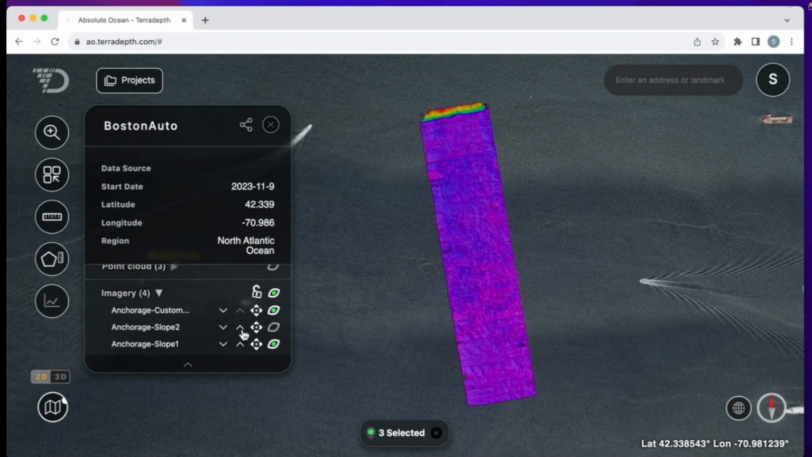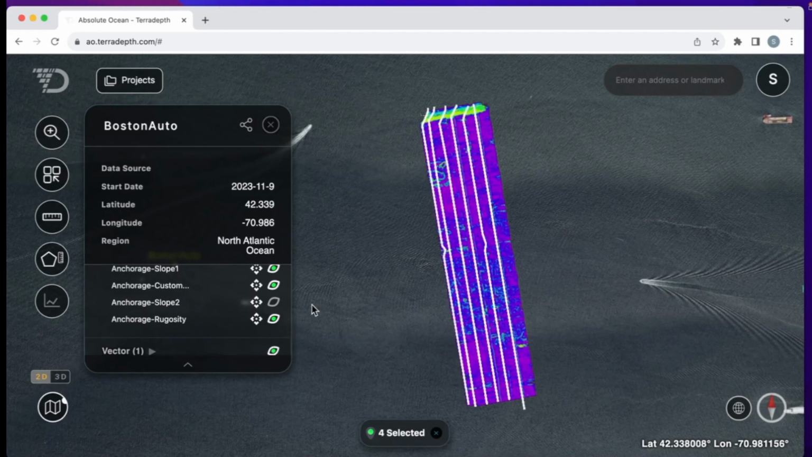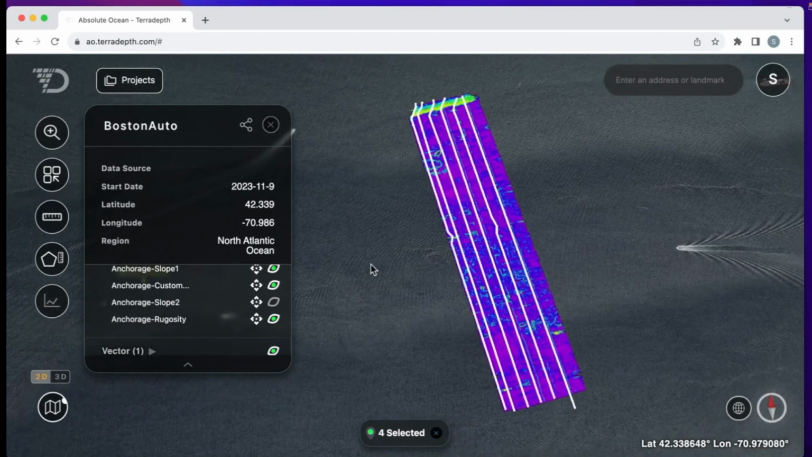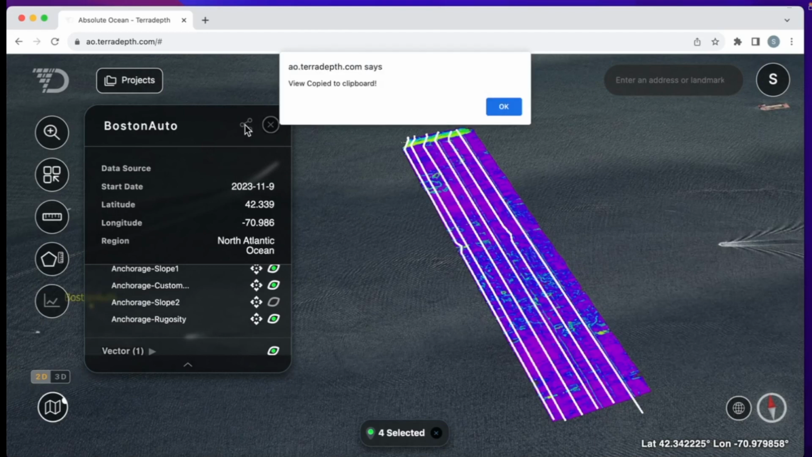I can turn off that one. I want to move this slope 1 file to the top, and that's the order I want to send it in. And then I'm going to lock this lock again and turn on the vector file. And at last, just going to zoom to the right view that I want to share, and that looks good. Then I press this share view button.